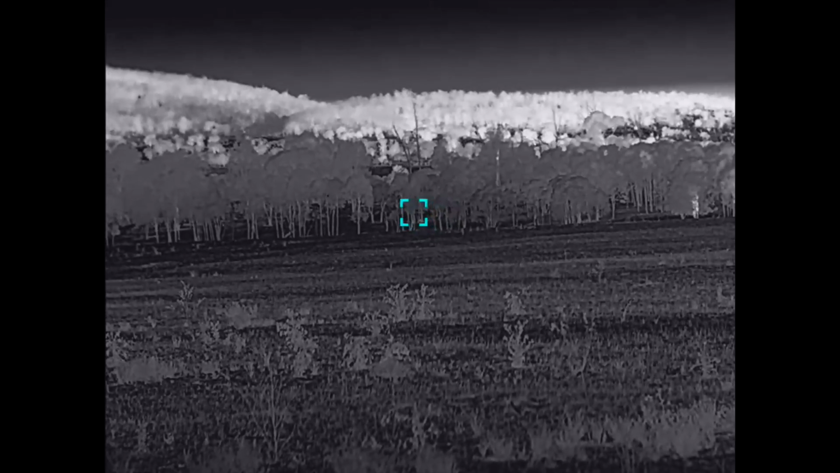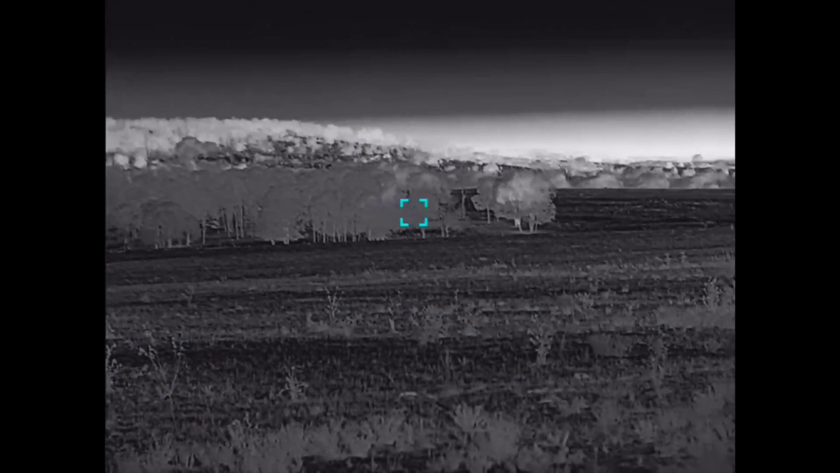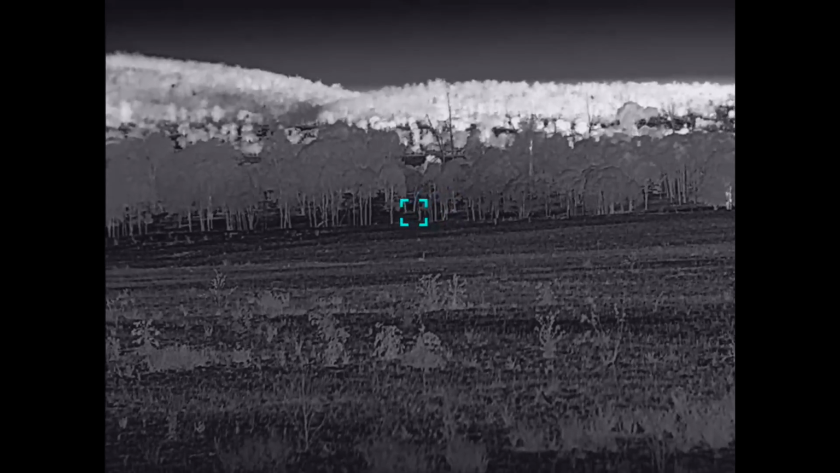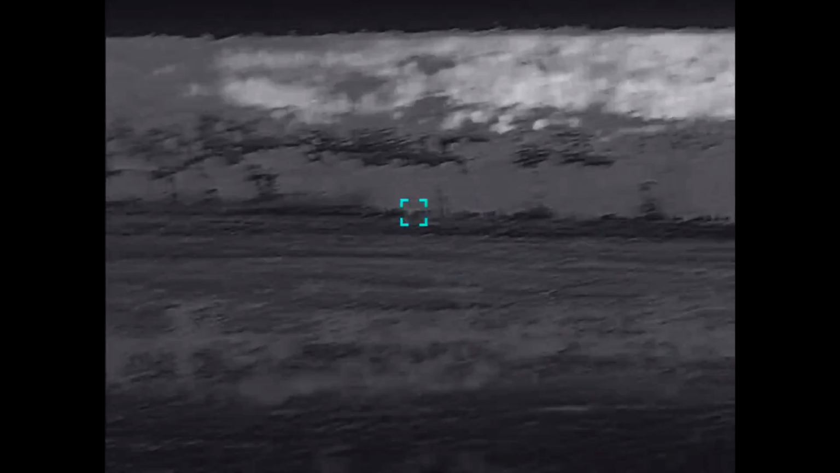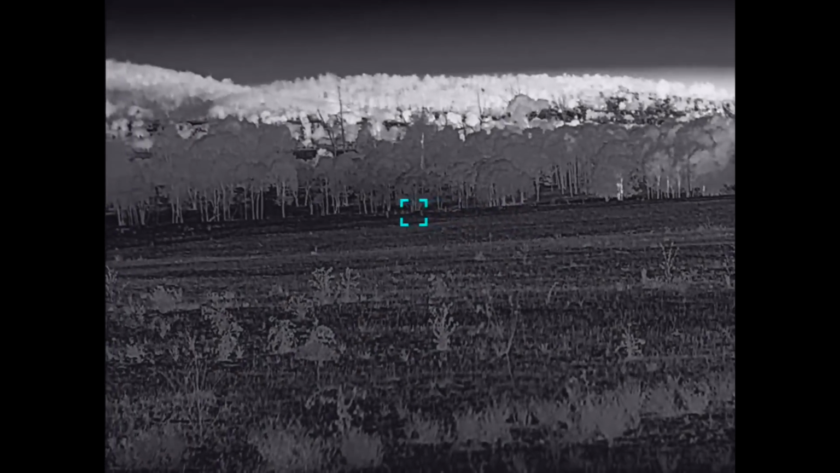I'll grab the tripod out and get down. It's down there, 400 metres in those trees. Pretty sure. It seems to be sitting there, but the wind's at my back, unfortunately. I'll walk down a bit closer and see how we go.